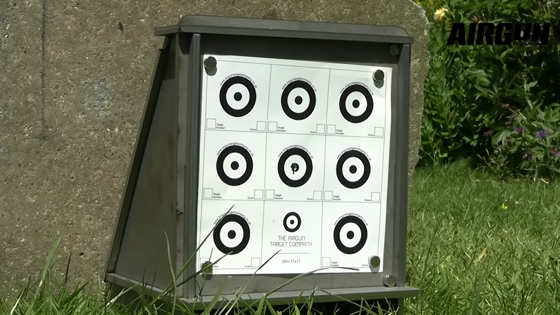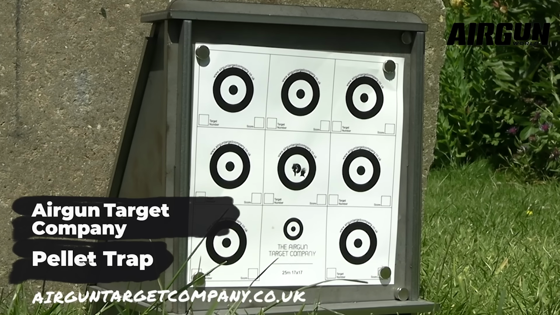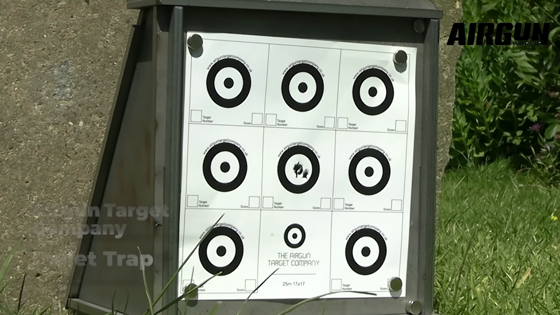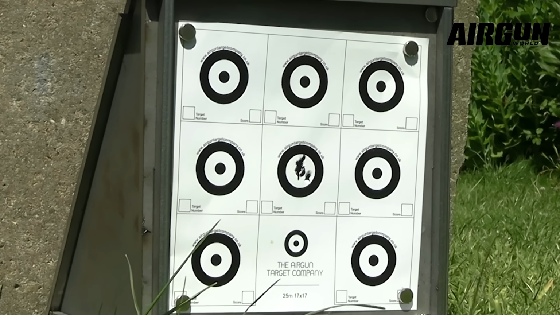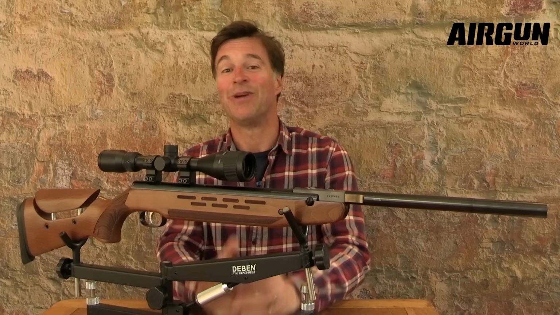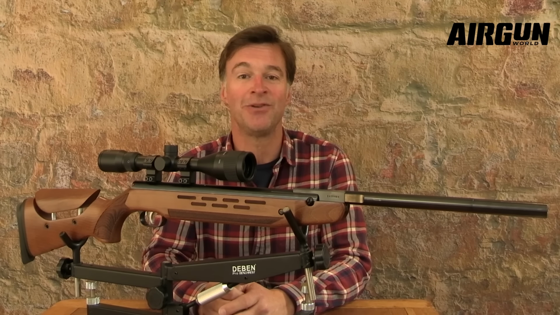Now, this is a versatile airgun which shoots well from most stances, so that would make it a great choice for hunting. That said, its level of accuracy would also make it a viable choice for competition shooting in recoiling classes. So that is a quick look at the main features of the Weihrauch HW98.